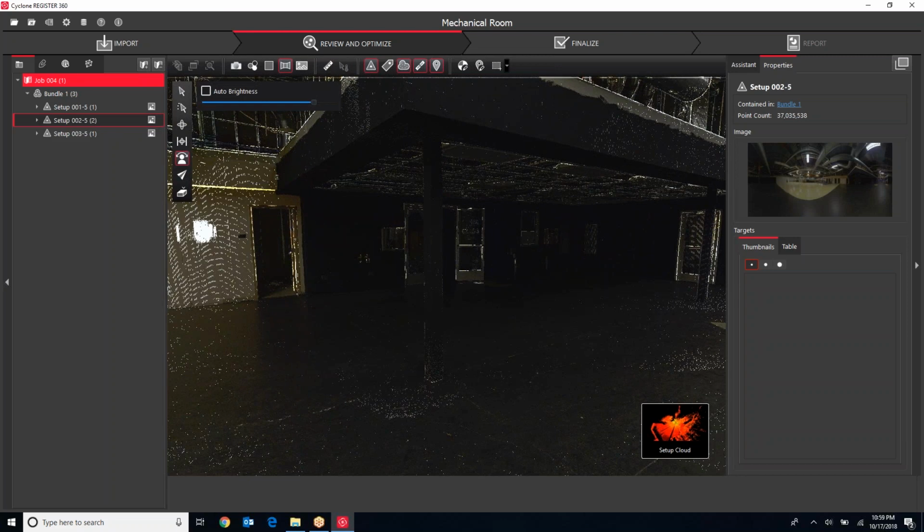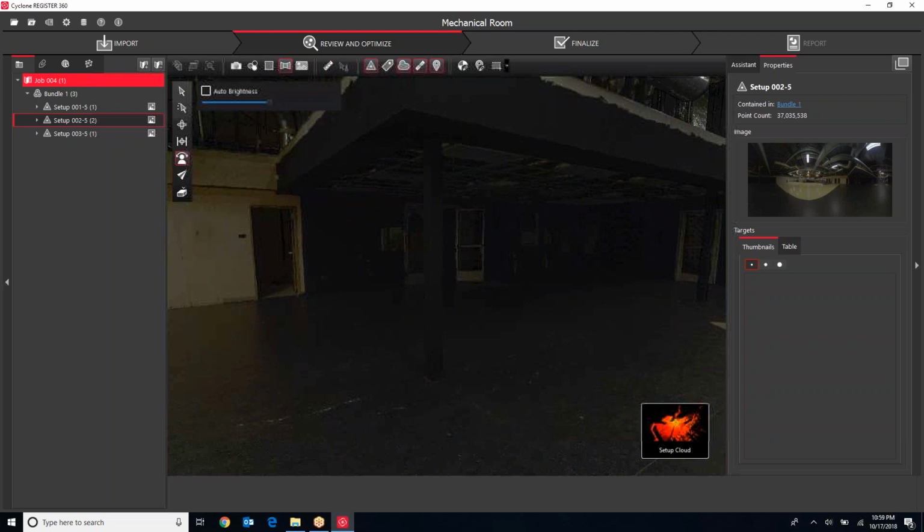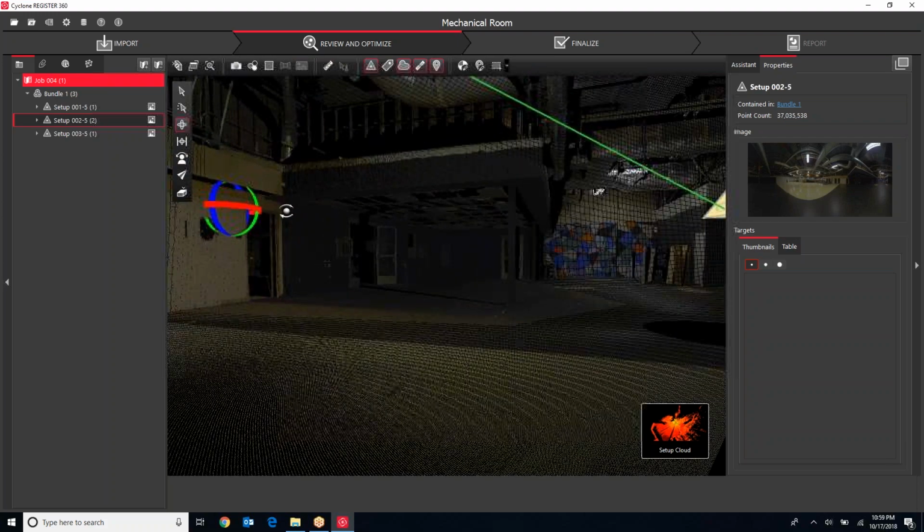Now, it only goes so far. You can tell the points are kind of seeping through on the image here in this really dark area. At least I have the ability to counteract that effect and get the image to where I like it. We'll go back to one of the other setups going this way.